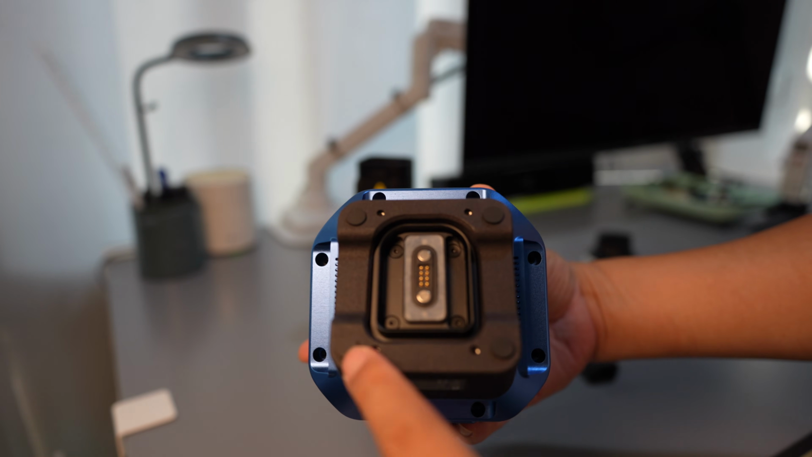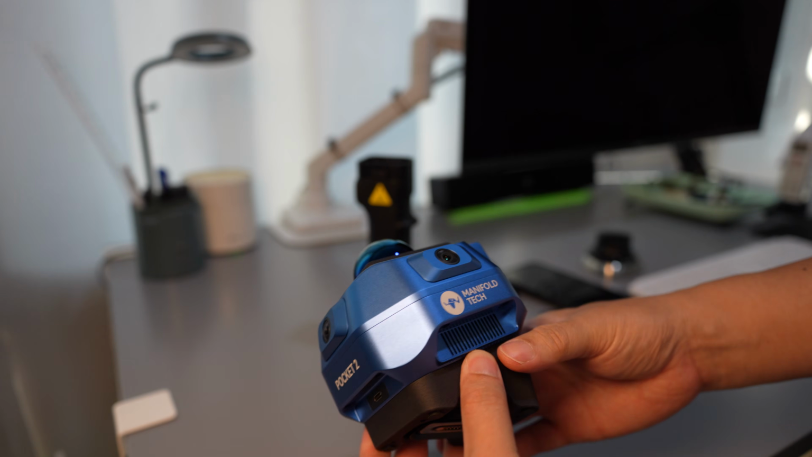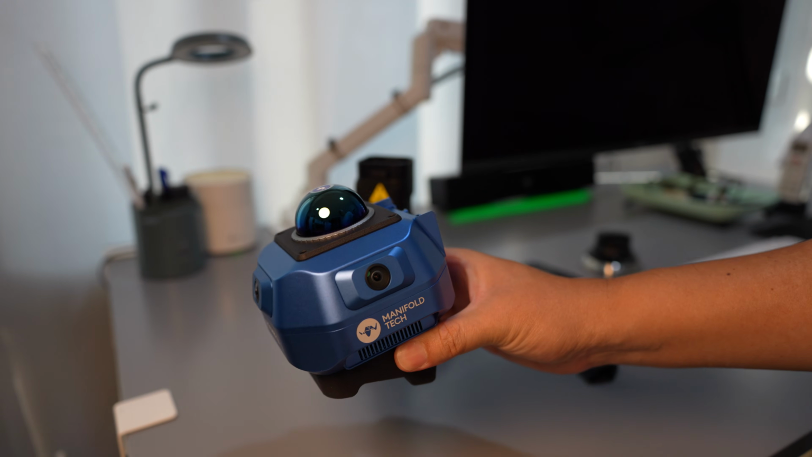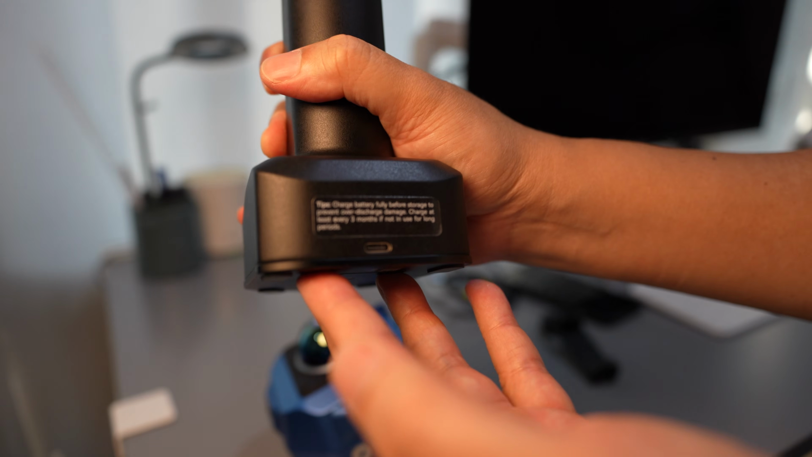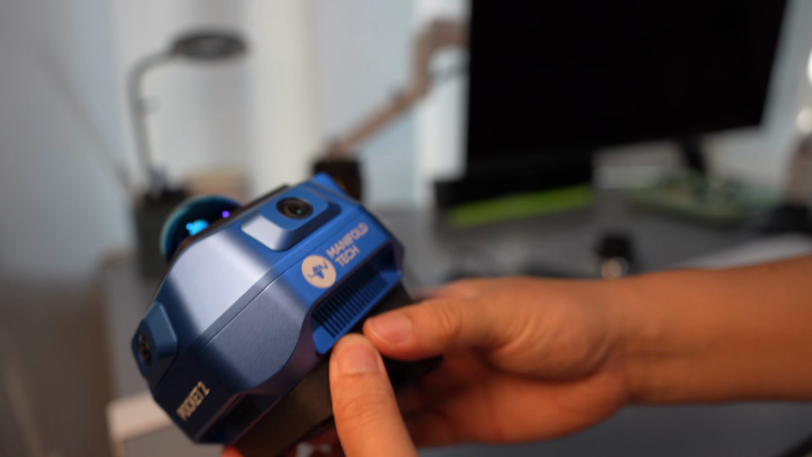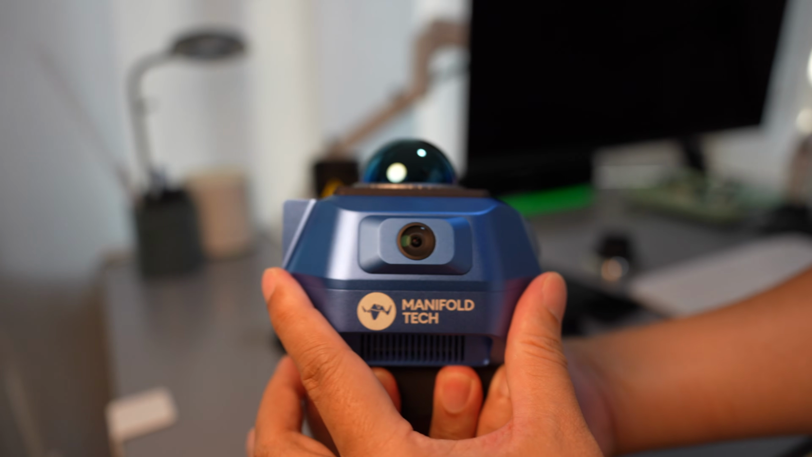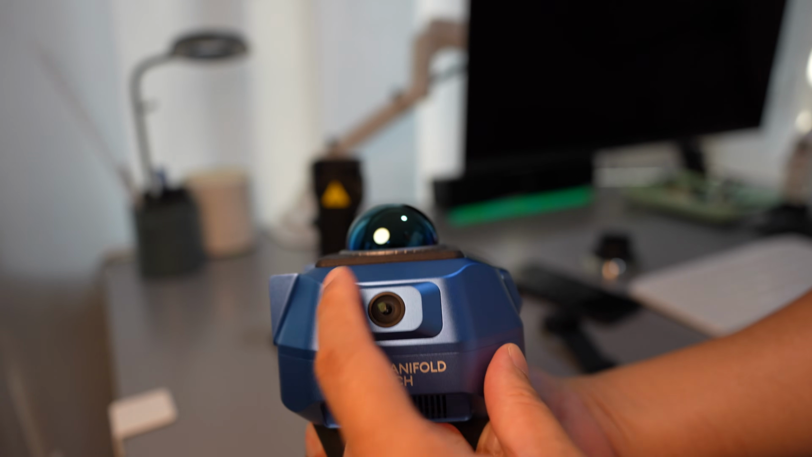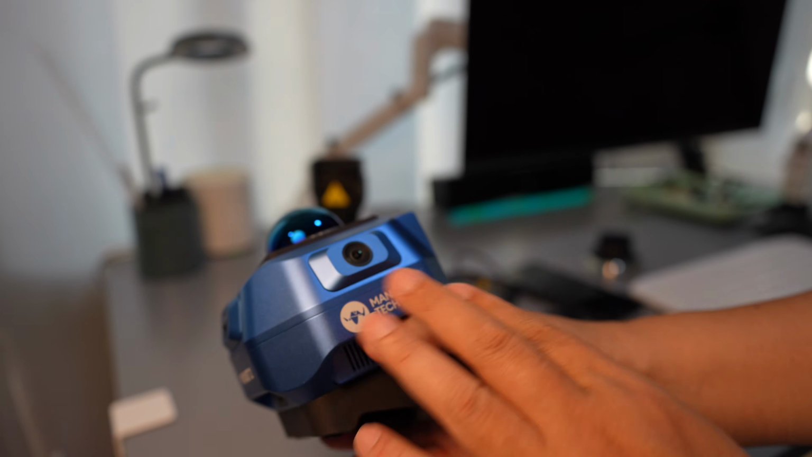On the battery interface, you find rubber feet allowing the scanner to be securely attached to other devices. There is a charging port built into the battery grip, but the scanner itself doesn't come with a charger. The scanner's main body is made from die-cast aluminum, and the same goes for the camera mount. It feels sturdy and well built.